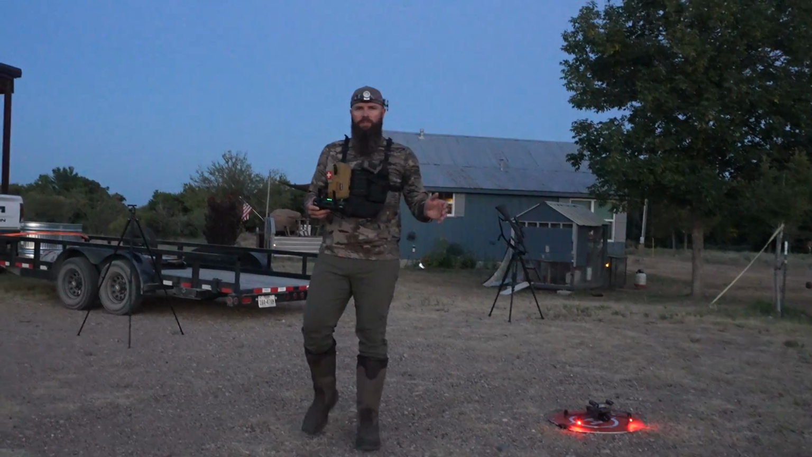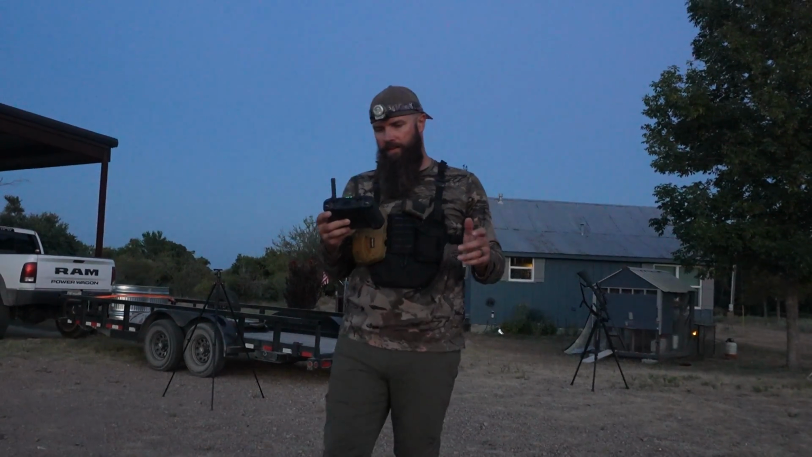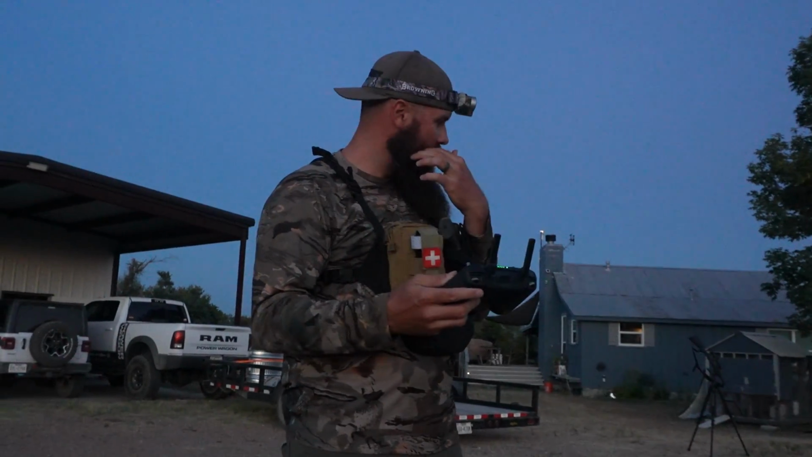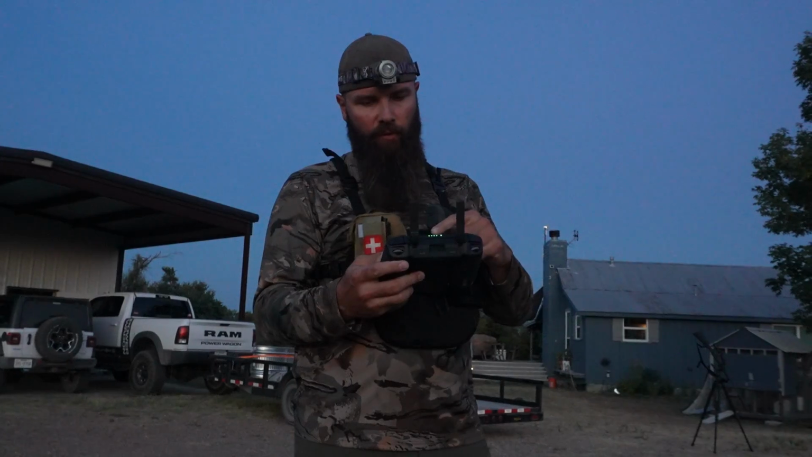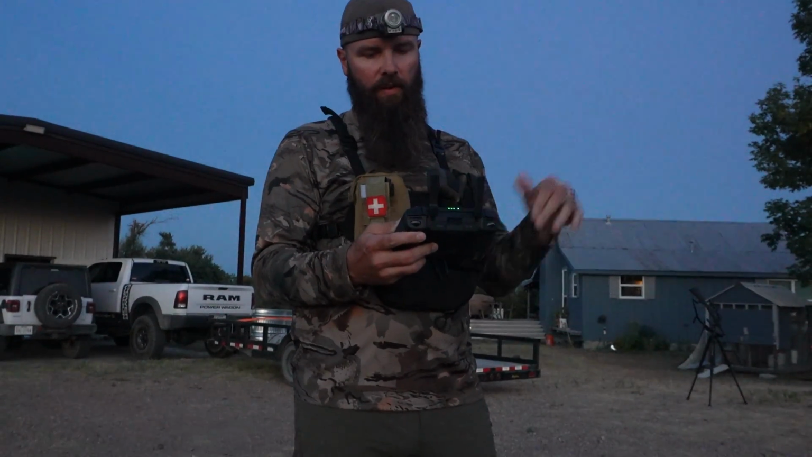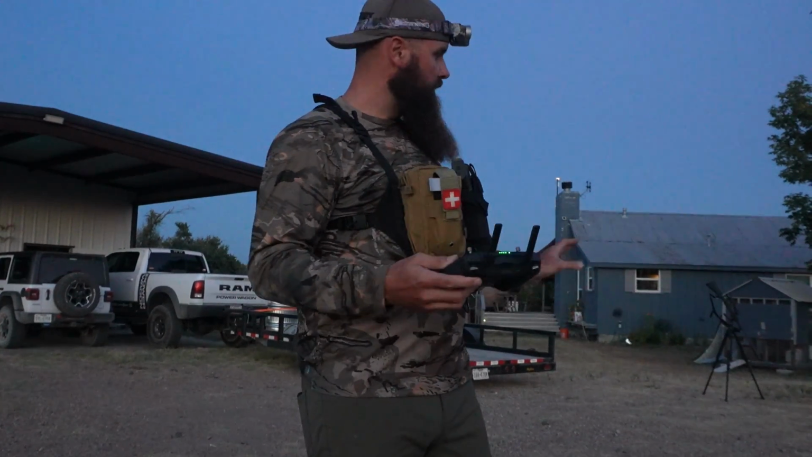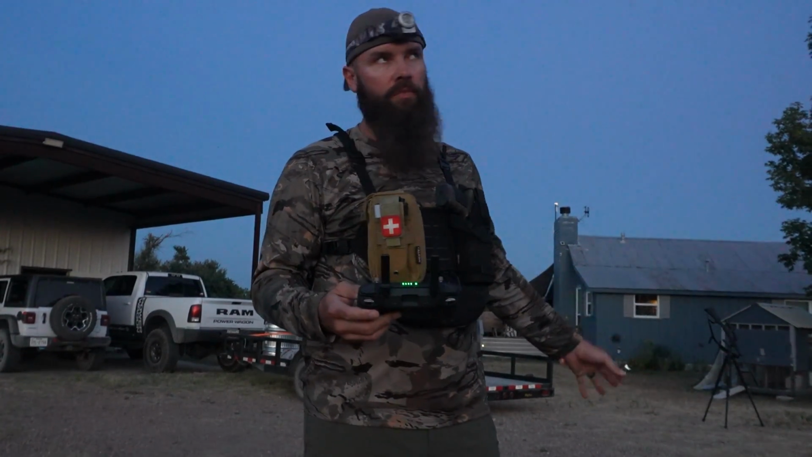The one thing with that spotlight, I think picking up GPS satellites is a little bit slower with that. I'm at 14 satellites, and it just told me that the home point has been recorded. So if anybody doesn't have any drones, all these drones have a return to home function using GPS.